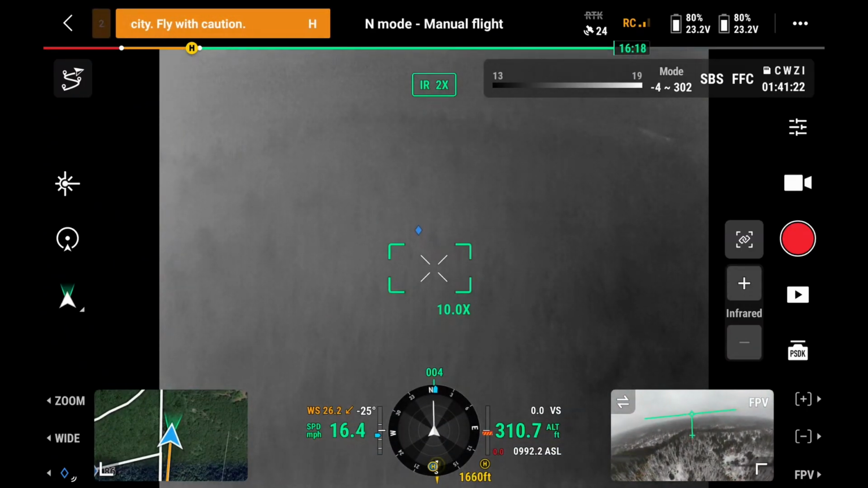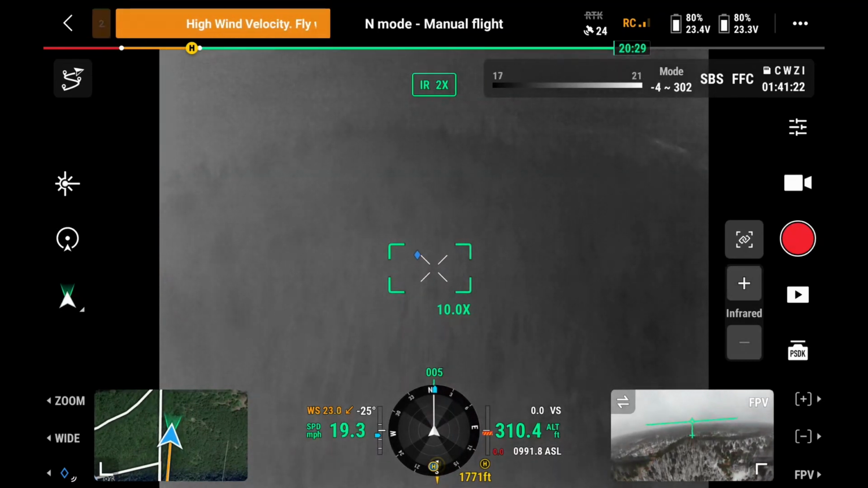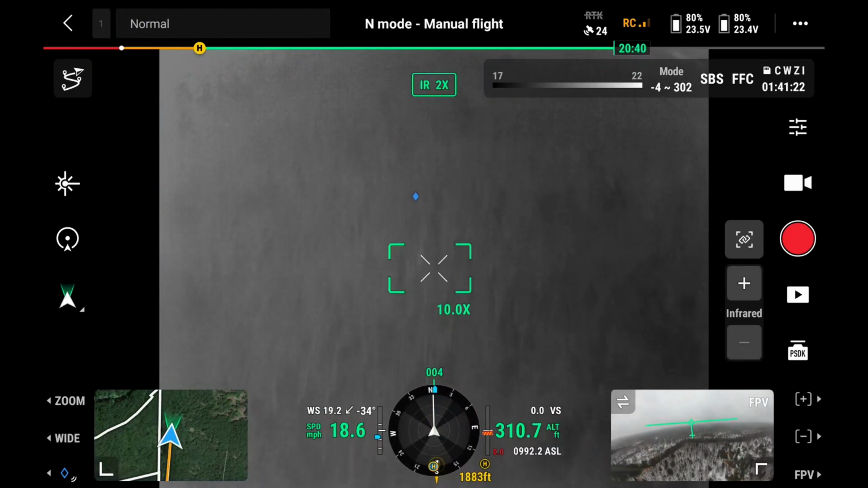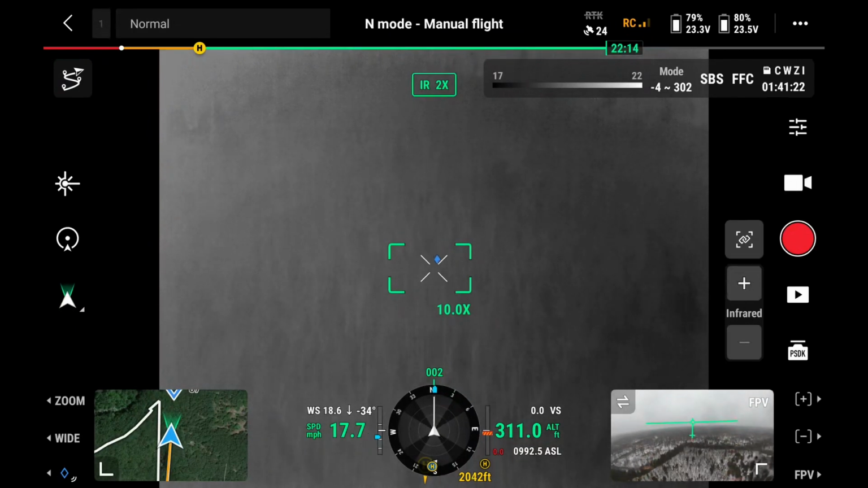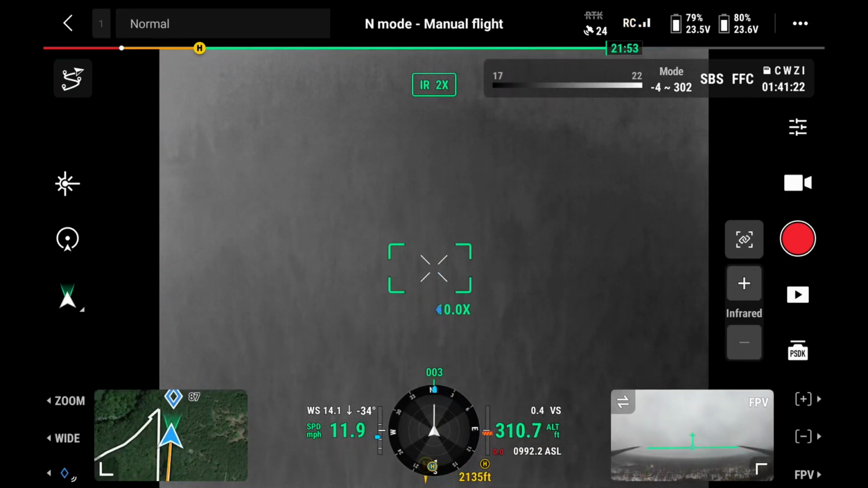I wonder if the speed is a lot less because we got a little more wind resistance with that hanging down. What do we got for a wind? What direction is it coming from? Straight north right now.